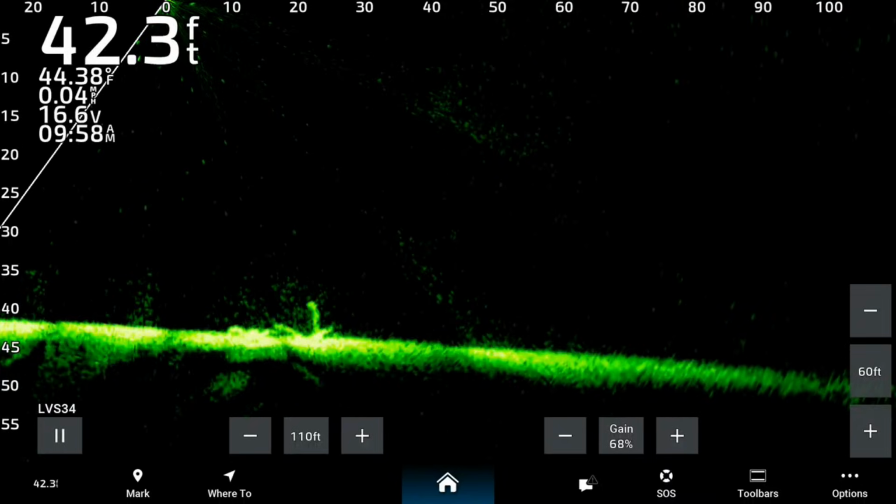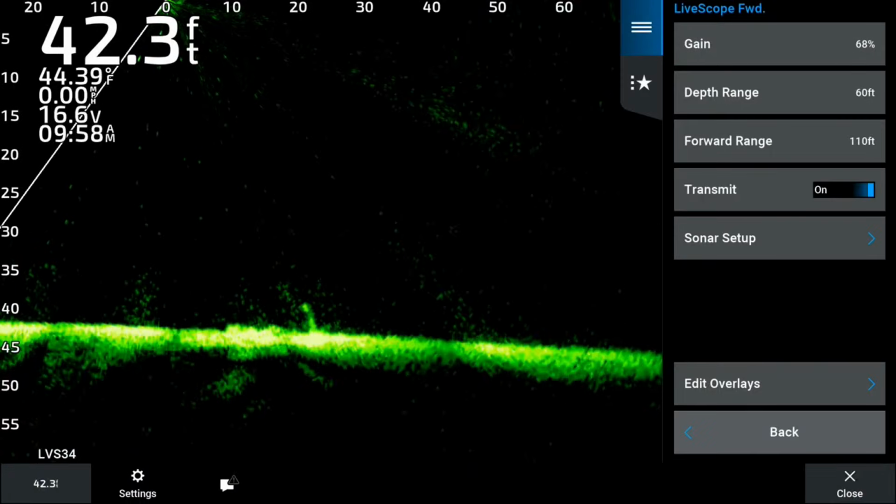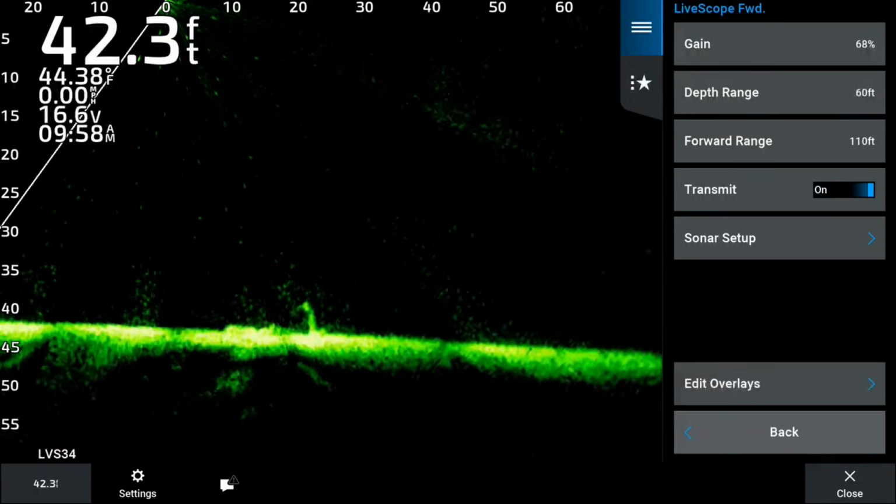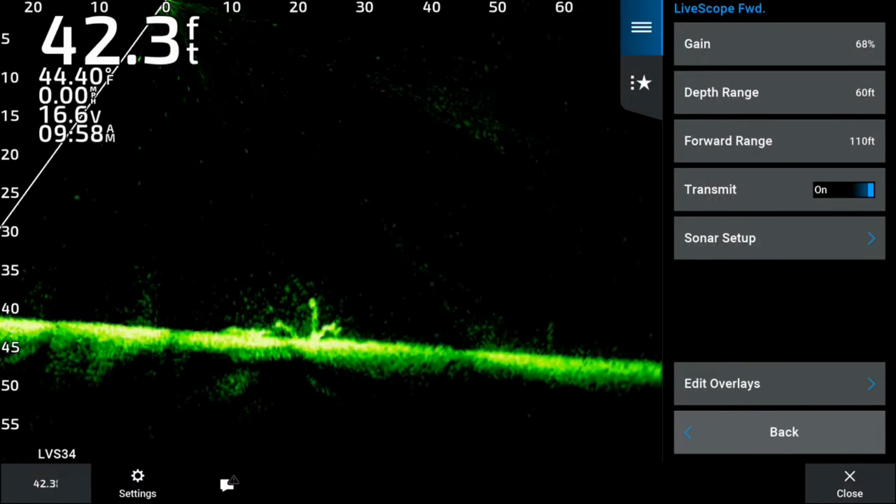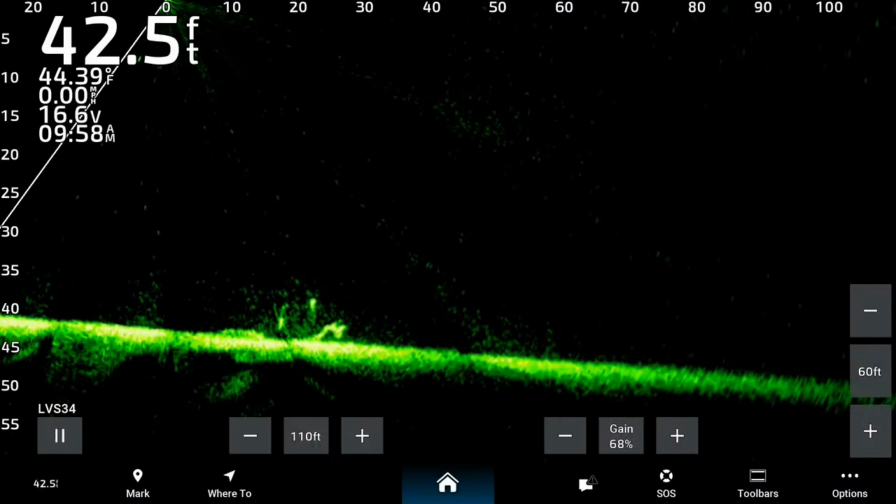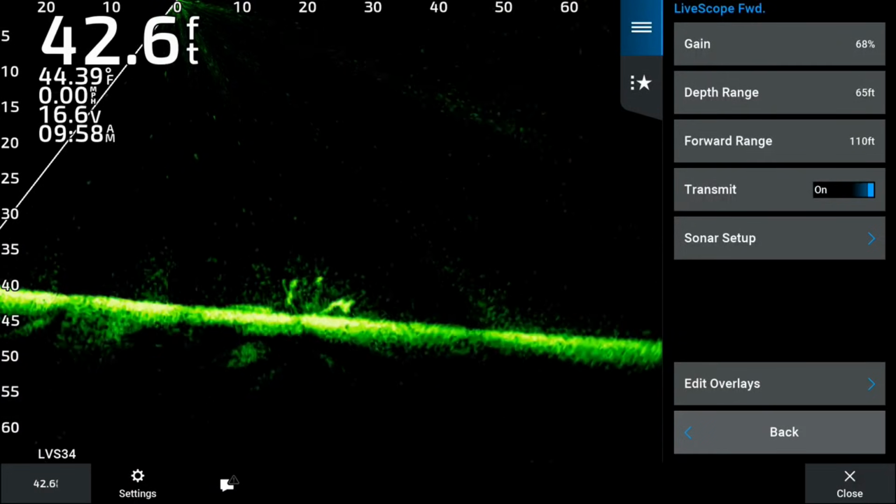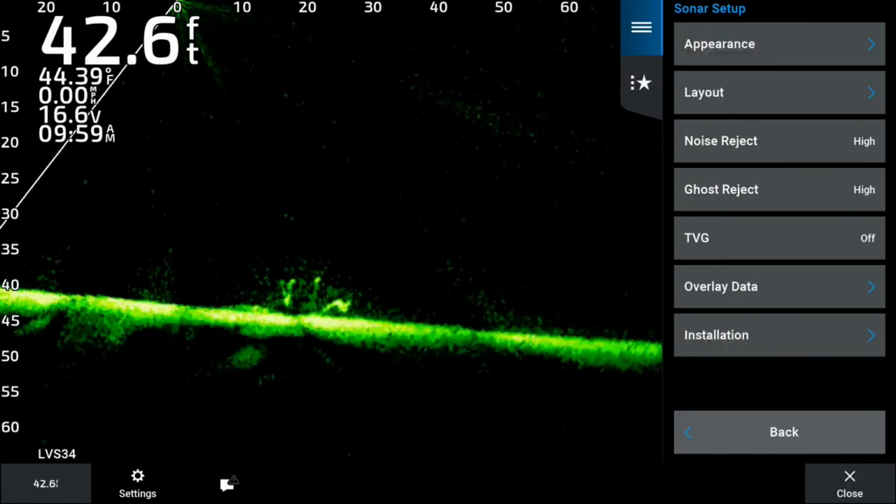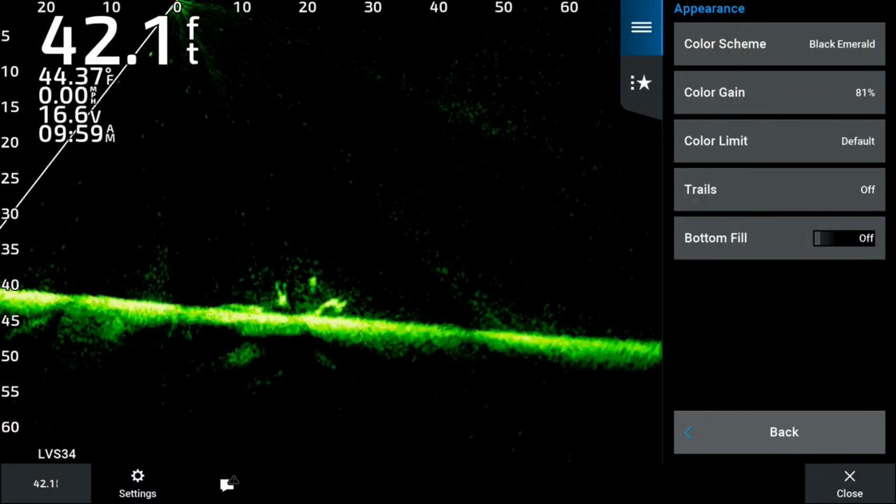Now the next thing we're going to look at is our color gain. Color gain is how bright or less bright it looks on the screen. Let me back out of there. We'll go to options and sonar setup, and then we will go to appearance and color gain.